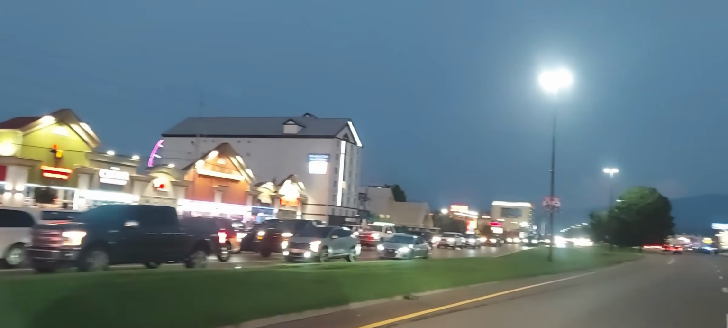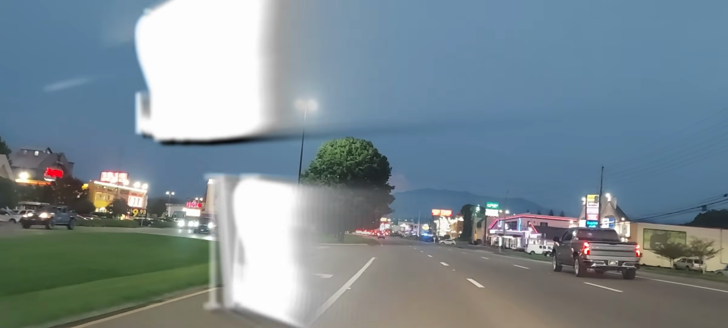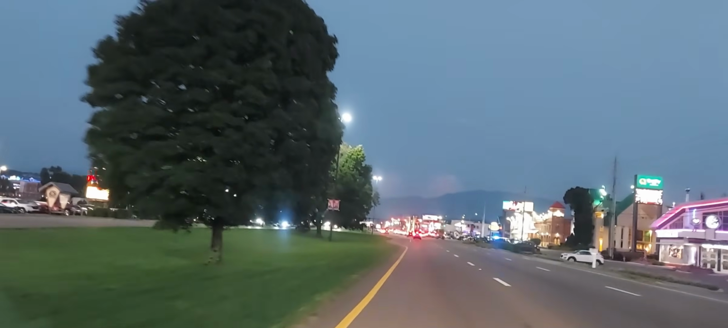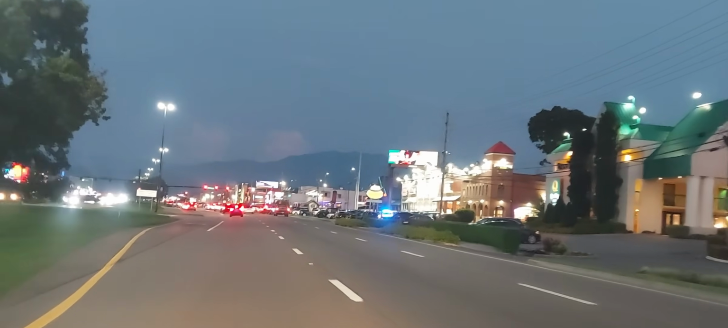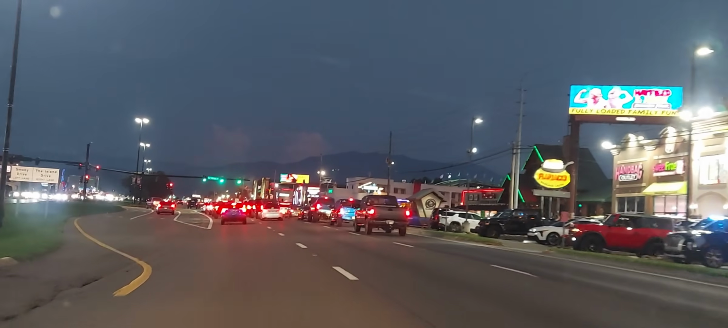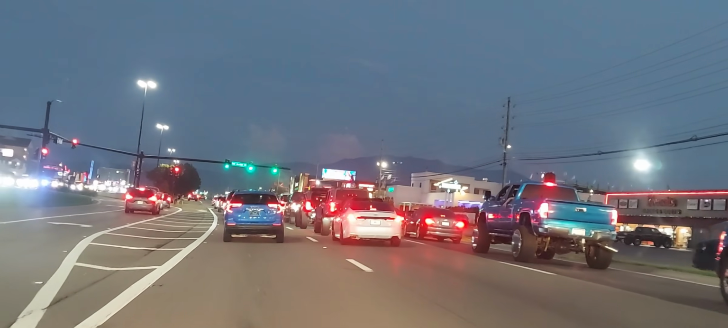All right. Oh, look at that traffic. A lot of traffic. Pigeon Forge, Saturday night. Good evening, ladies and gentlemen. Welcome. There's the blue lights of love over there. Looks like there's a couple of them there. The local constabulary. Not sure what's going on.